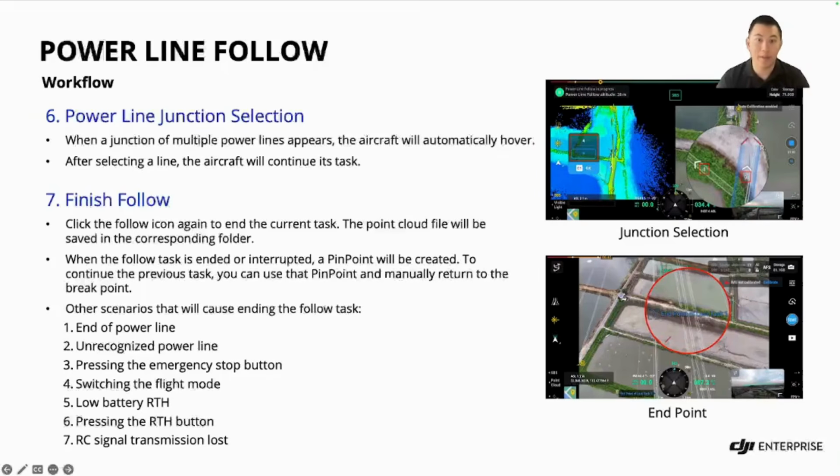And then step 7, you're going to want to finish it. So you can click the icon to end the mission, and the point cloud will save. A pinpoint can be created for resuming interrupted tasks. Some other ways that the mission will automatically end: if there are unrecognizable lines, emergency stop, any mode switches, low battery return to home, the return to home button being hit, or signal loss. So these are some of the reasons why your mission may stop automatically.